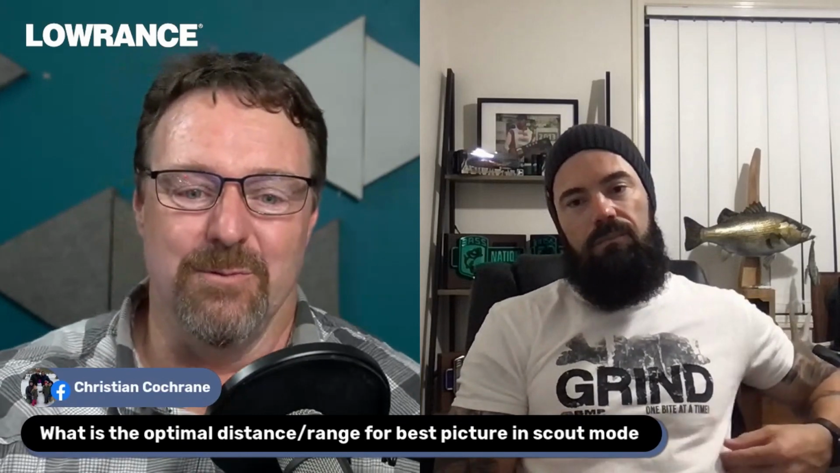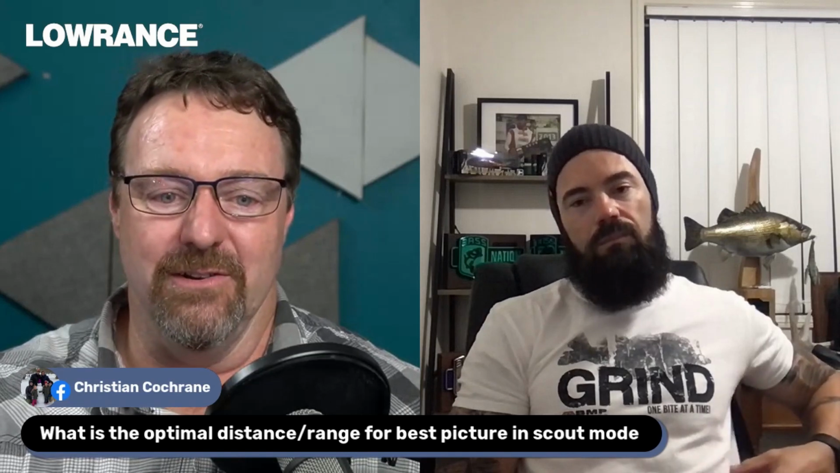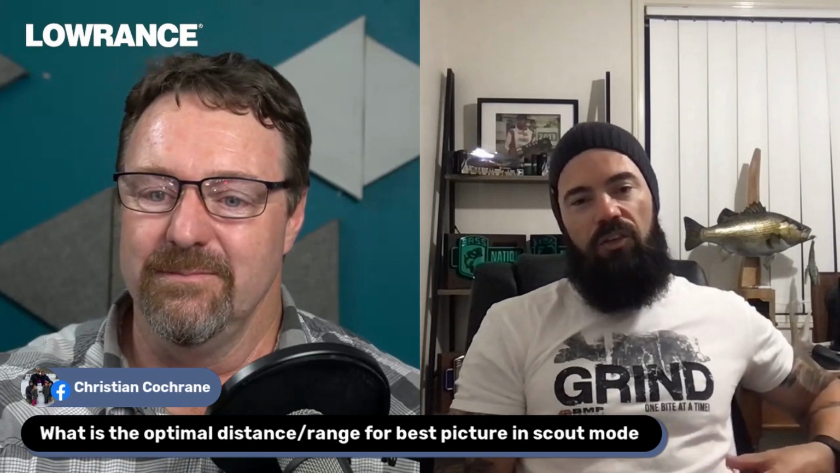So, what's the optimal distance or range for the best picture in scout mode? Asks Christian. I guess it depends on what is in the area. If you've got weed towers everywhere, you're obviously going to lose some distance, especially if they're really thick set. But I find, same as my structure scan, I don't go any wider than a typical cast. I don't see the point. If you can't cast that far, then why do it? And so what I've also done with ActiveTarget is probably brought it in even a little bit shorter so that it's easier to target them.